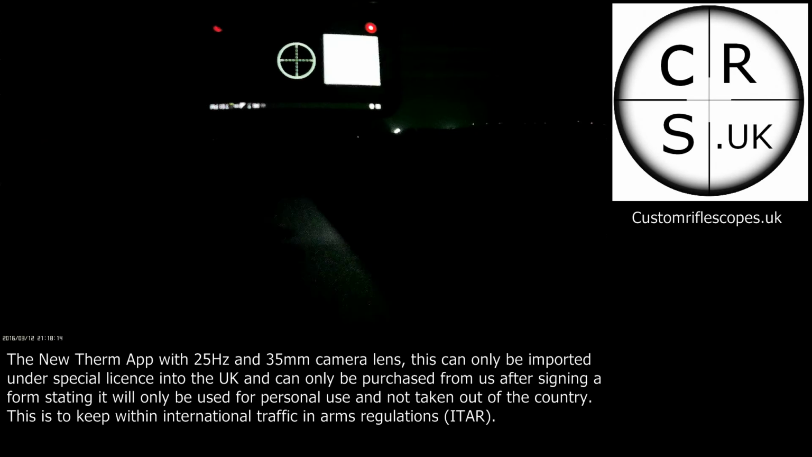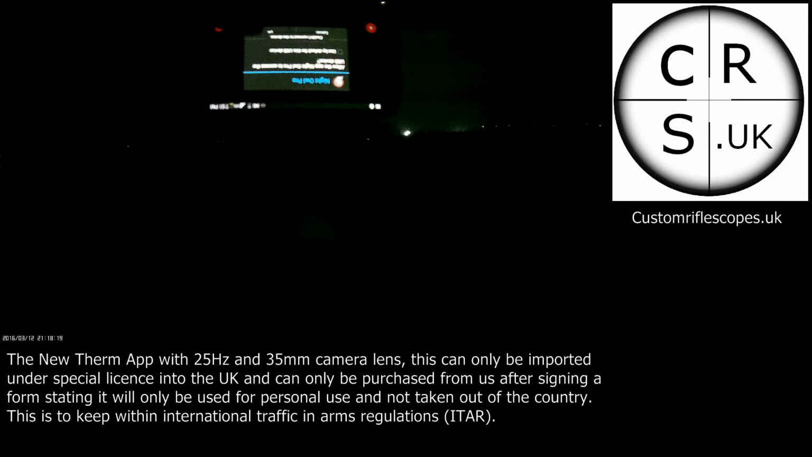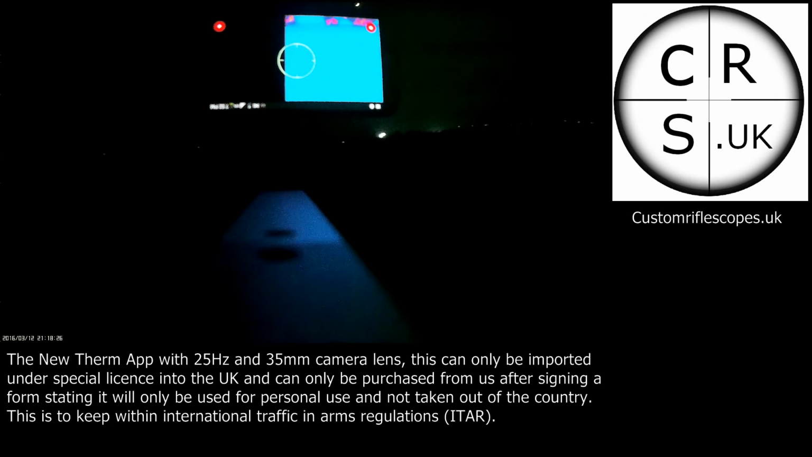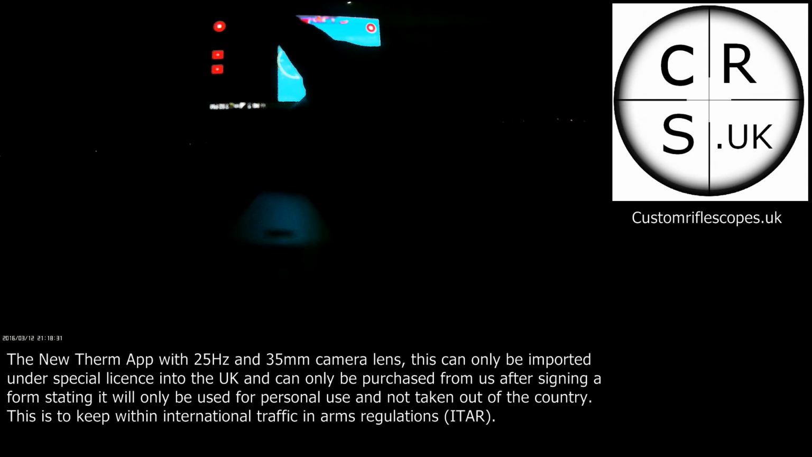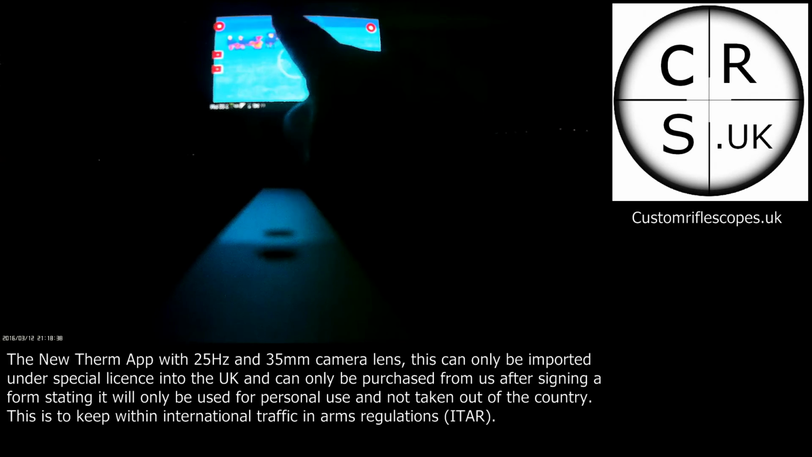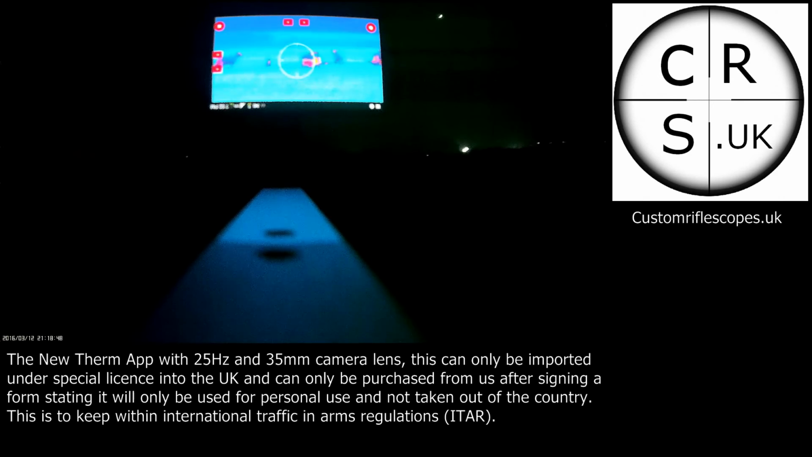It's thermal cut. Okay. I don't know why the screen's moved all the way over there. But there we go. So I thought just last off, show you what it's looking like looking through this one.